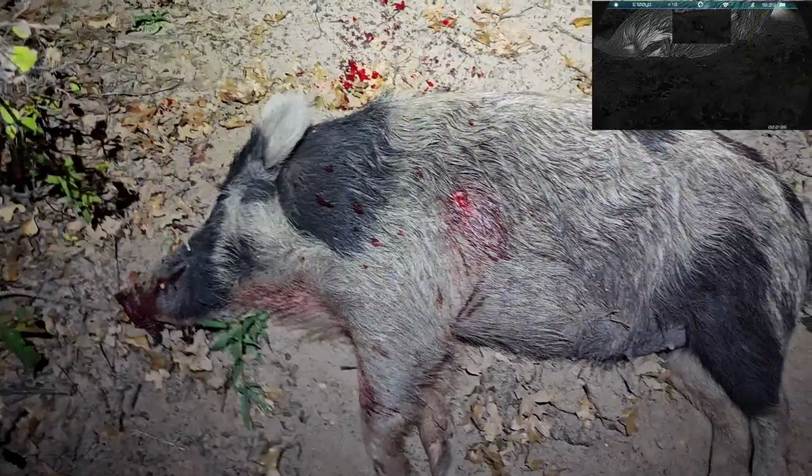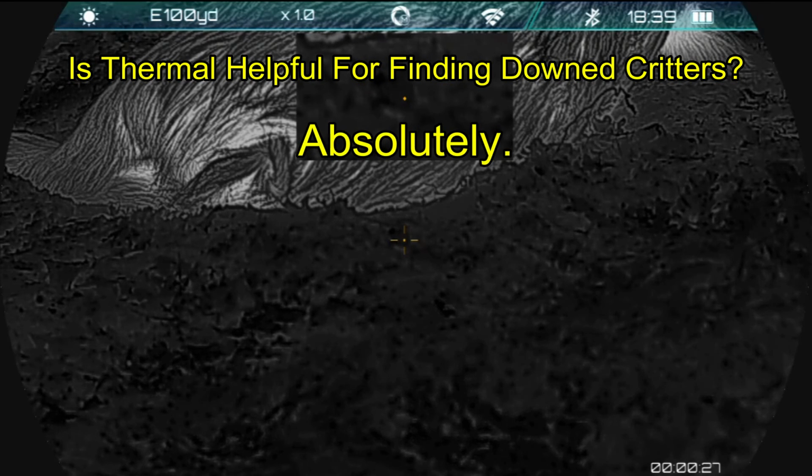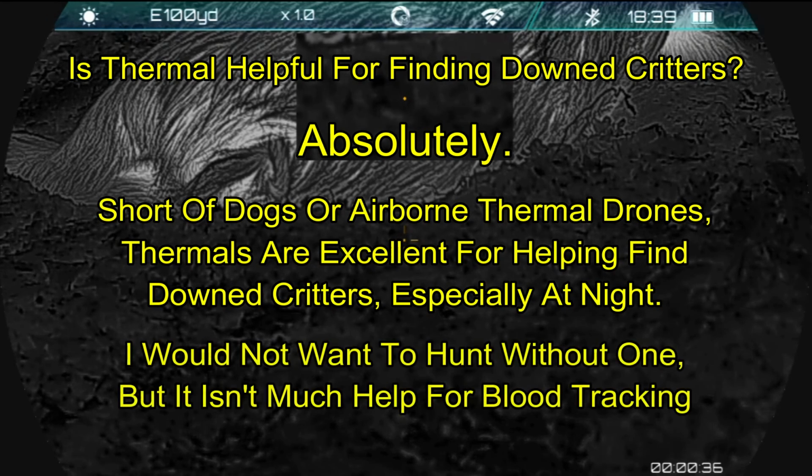That'll do. So is thermal good for finding your downed game? Absolutely. It works very well for actually finding the animal itself. It is not so good for finding blood trails, except in very unusual circumstances, or unless you're extremely quick in getting to the blood trail and following the blood trail to your animal. Otherwise, the blood trail is going to revert to ambient temperature way too quickly.